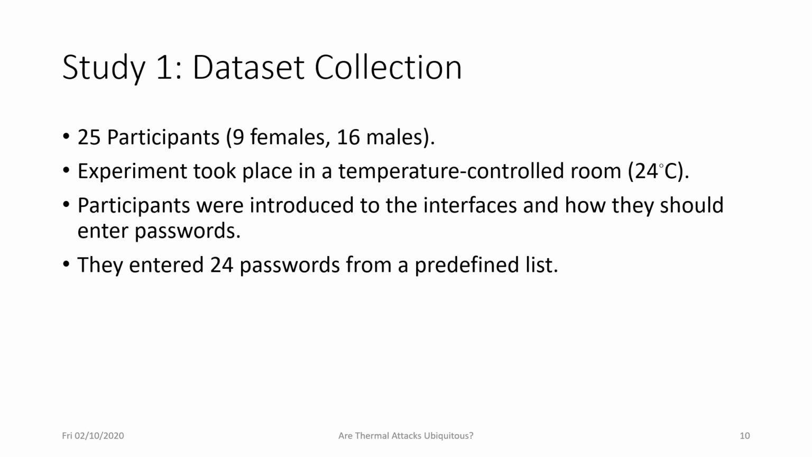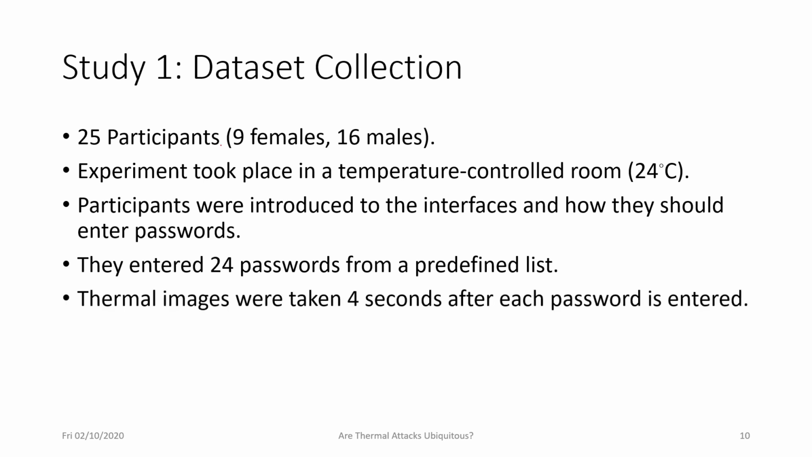The predefined list had gesture-based passwords and tap-based passwords, and both lists were decided based on previous work. So we used the most commonly used passwords from previous work. For example, for gestures, we know from previous work that when picking gesture passwords, people usually use gestures that look like letters, for example, the letter T, S, or Z. So we put this into consideration. And then the thermal images were taken 4 seconds after each password was entered.